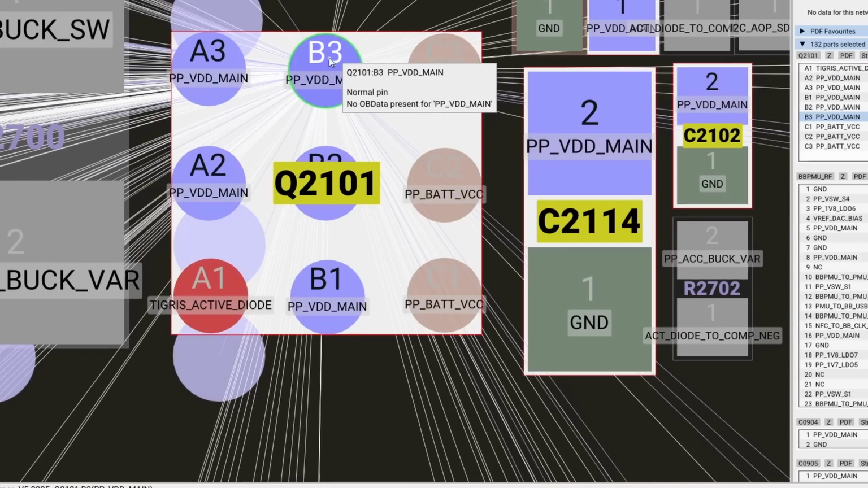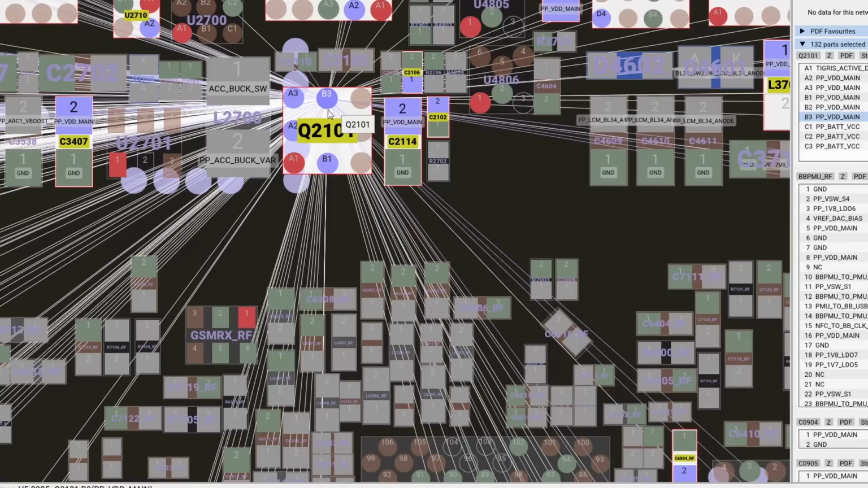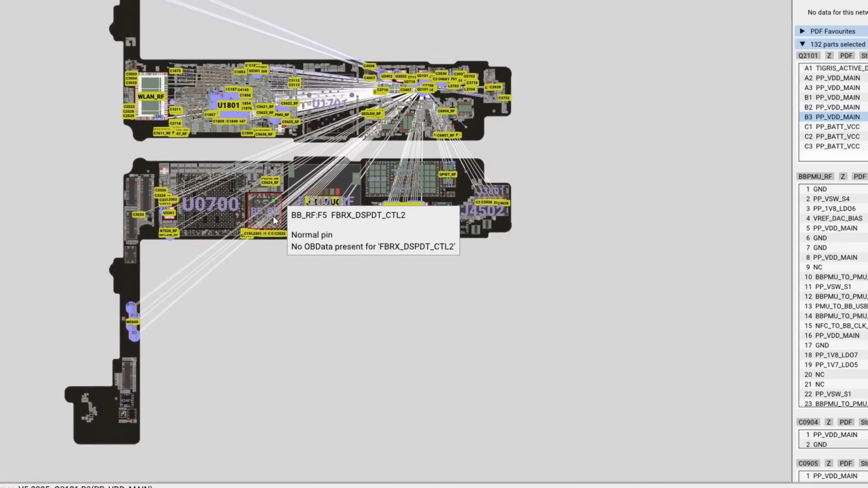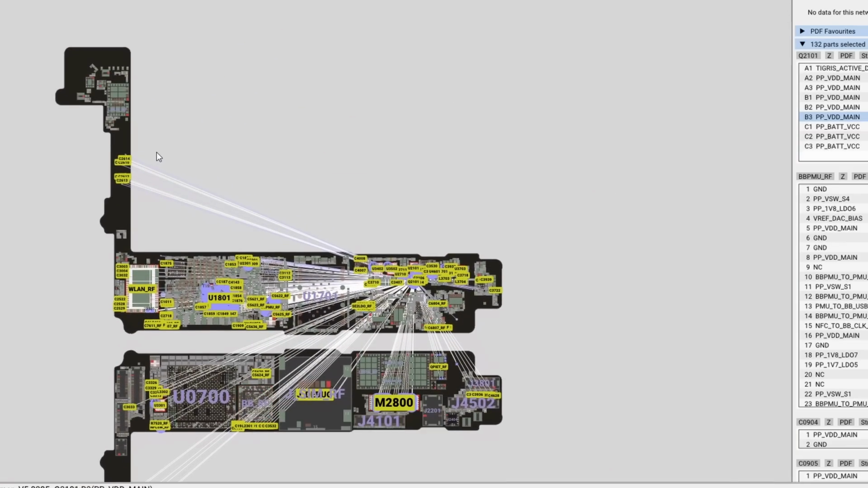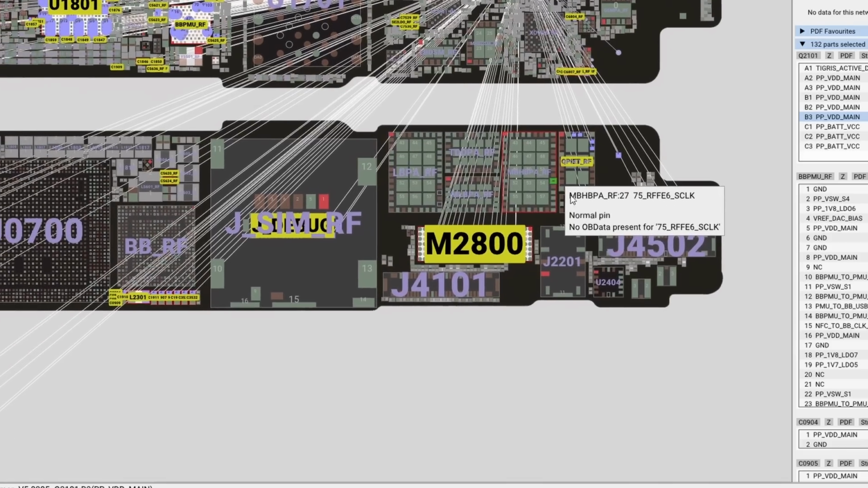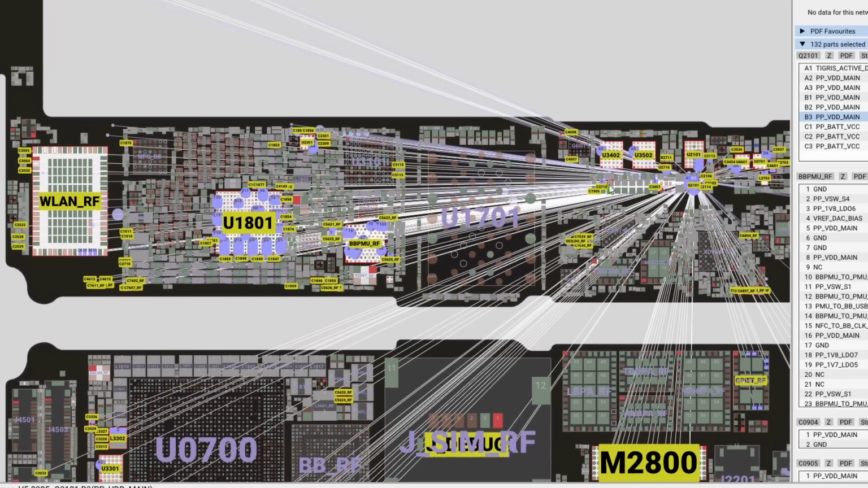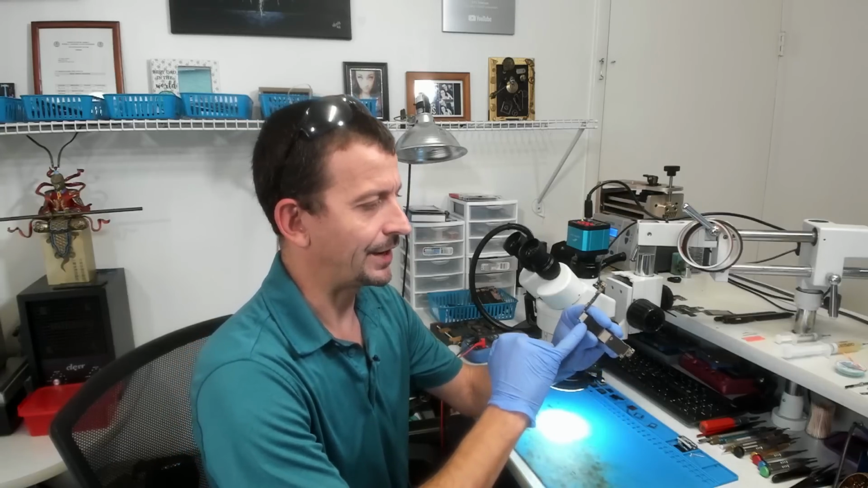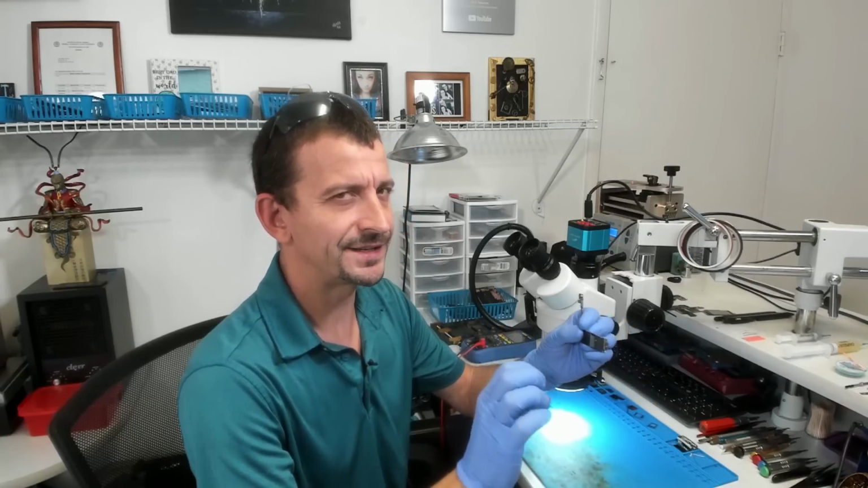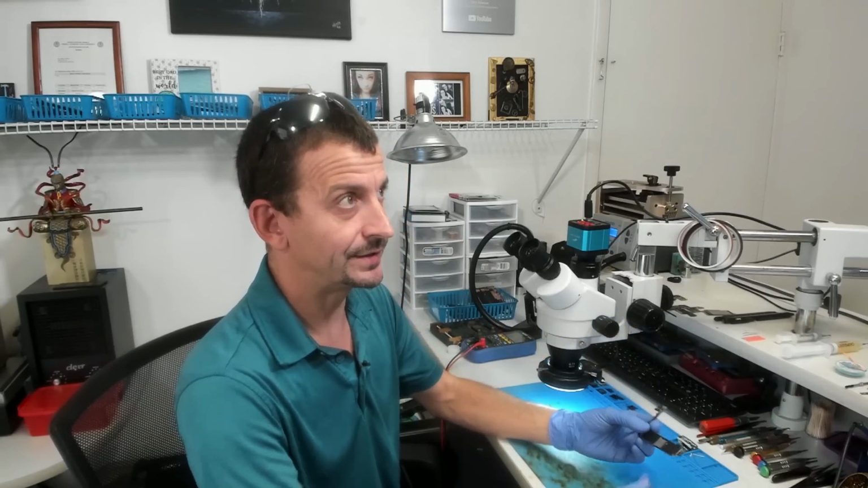It's going to be on the other side of this little doohickey here. So here we are looking at VDD main, and we've got lines going to every place on the board that it could possibly be. So, you know, there's a couple of different places, not too many, but just a couple of places. So this short can be literally anywhere. And I take great pride in only taking off the stickers or the shields and only dissecting the board exactly where I need to dissect it.